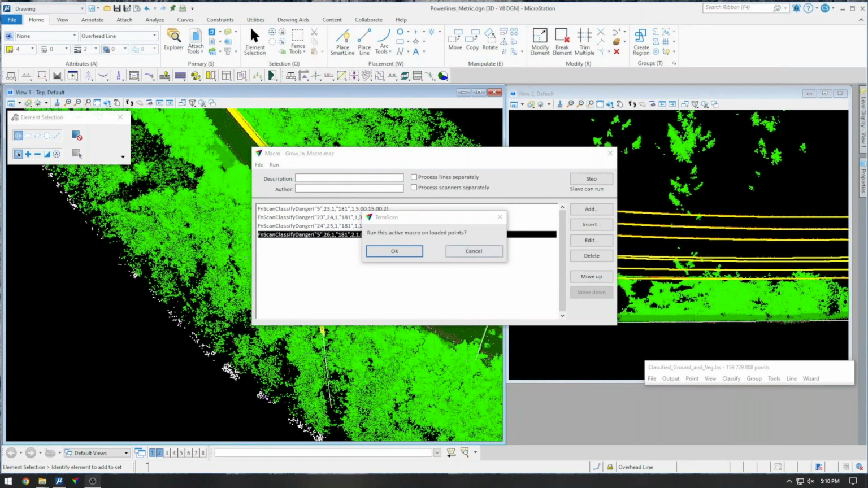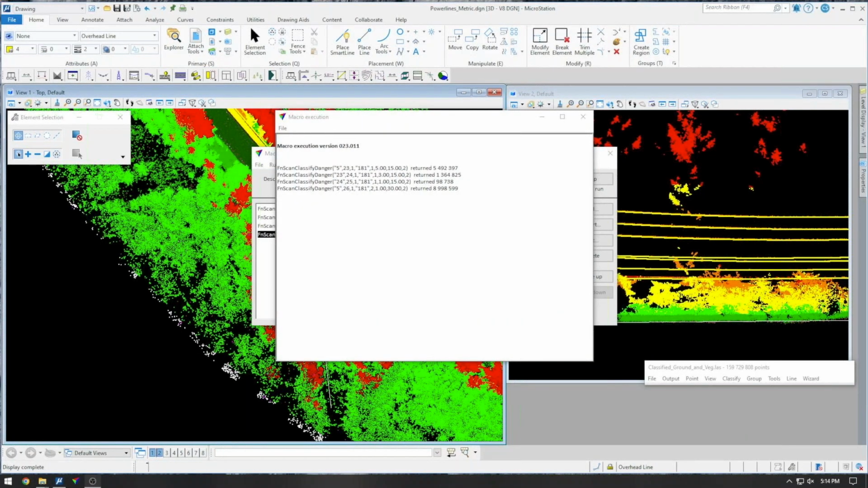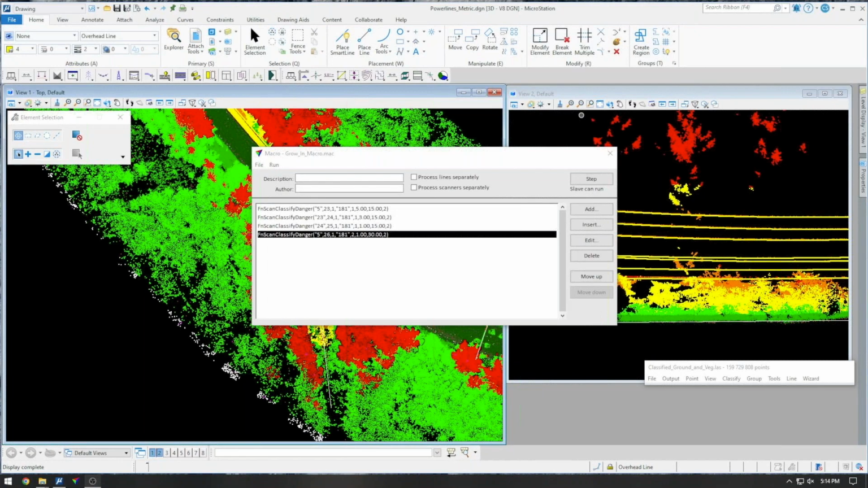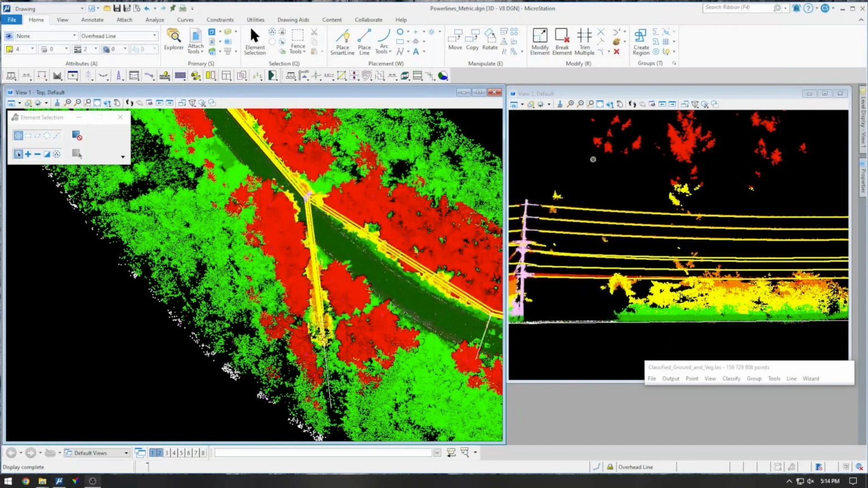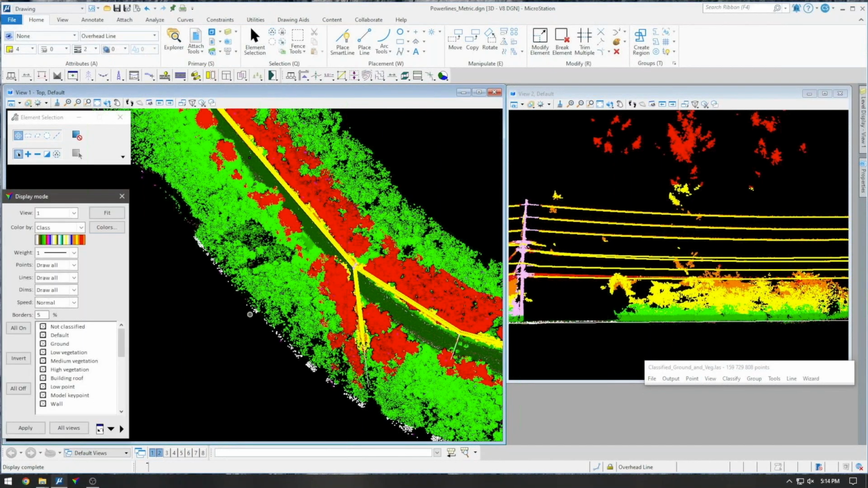I'll run that. And you can see it returned quite a few points from each step in that macro and colorize them accordingly.